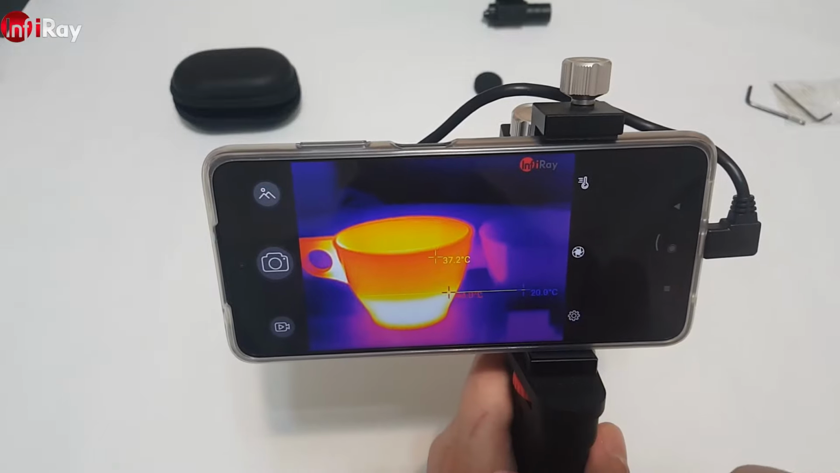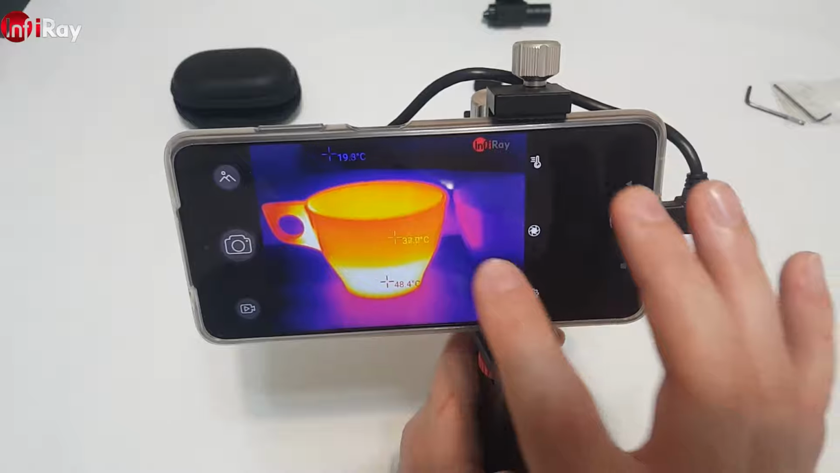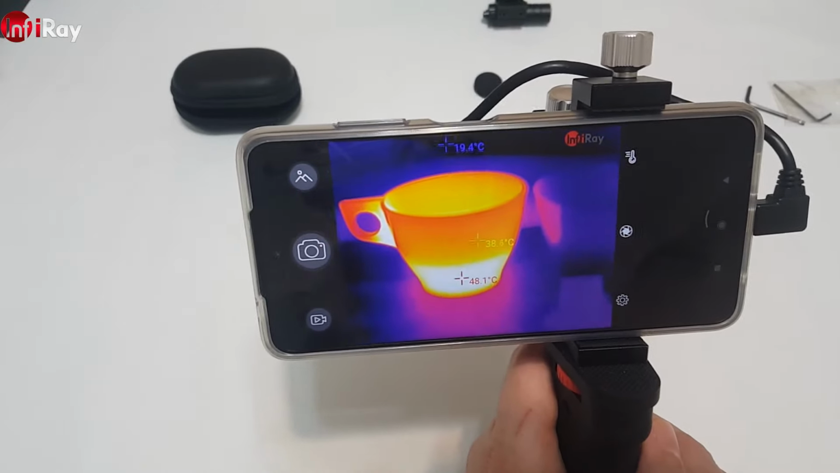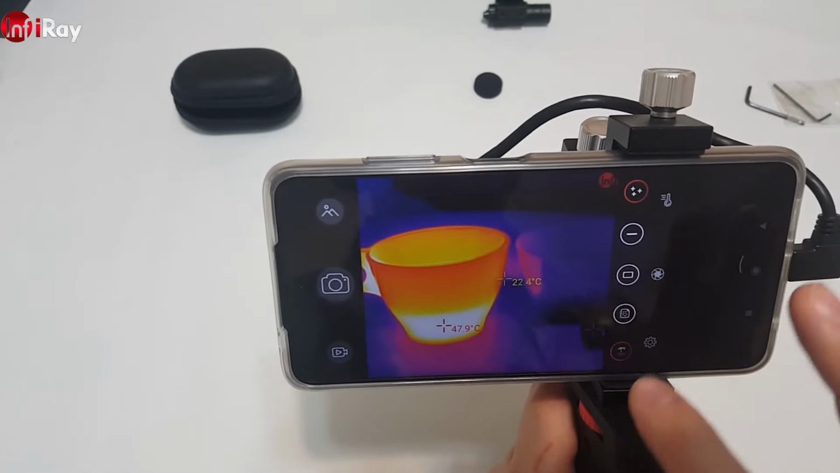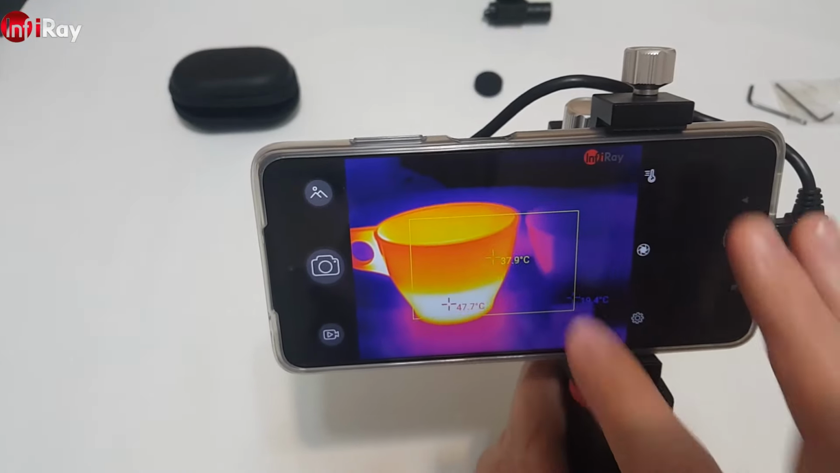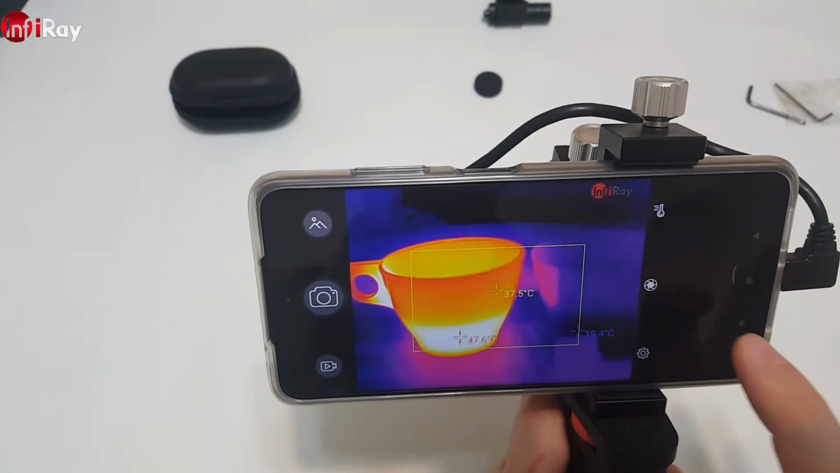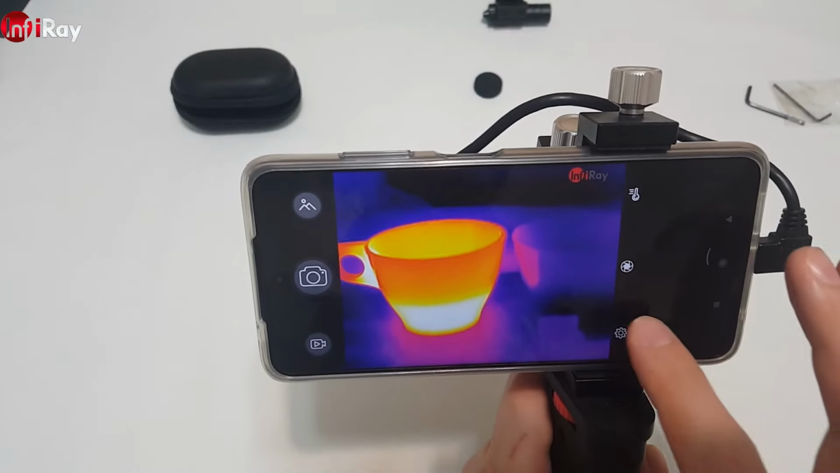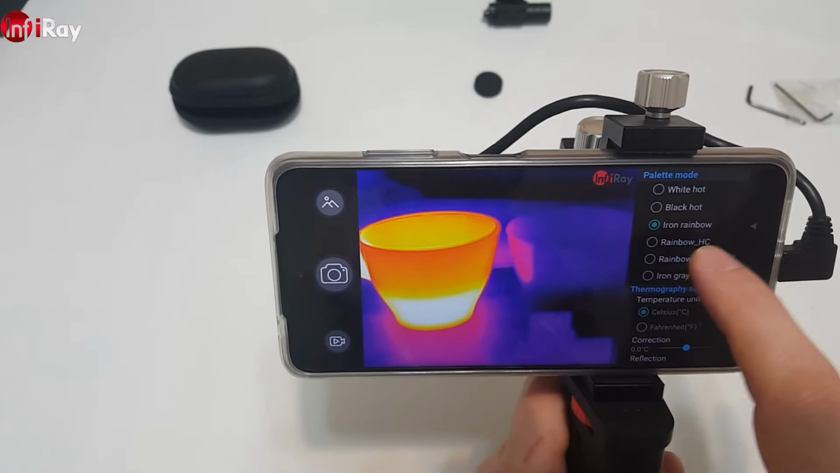You can mark a line, or you can add measuring points, automatic tracking measuring points. The menu is also simple. You can change the color scales.